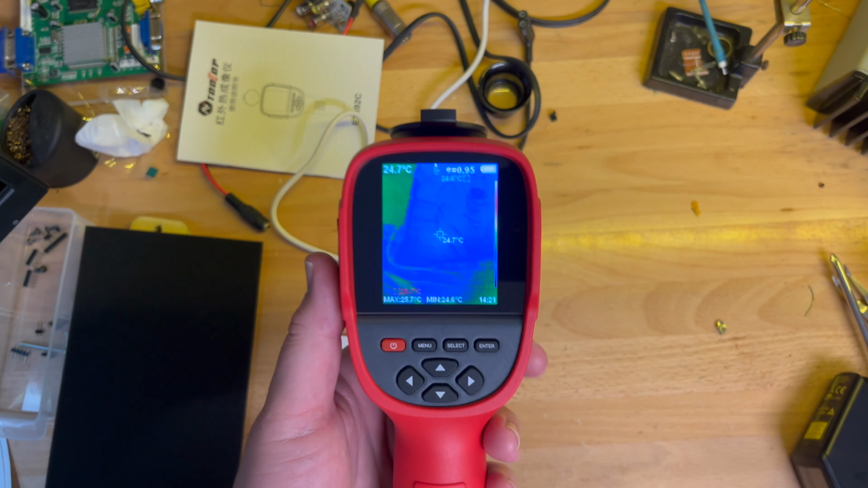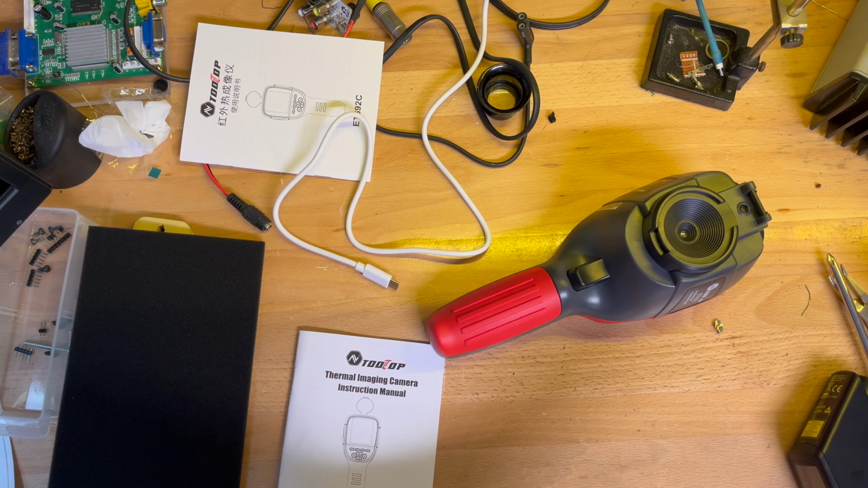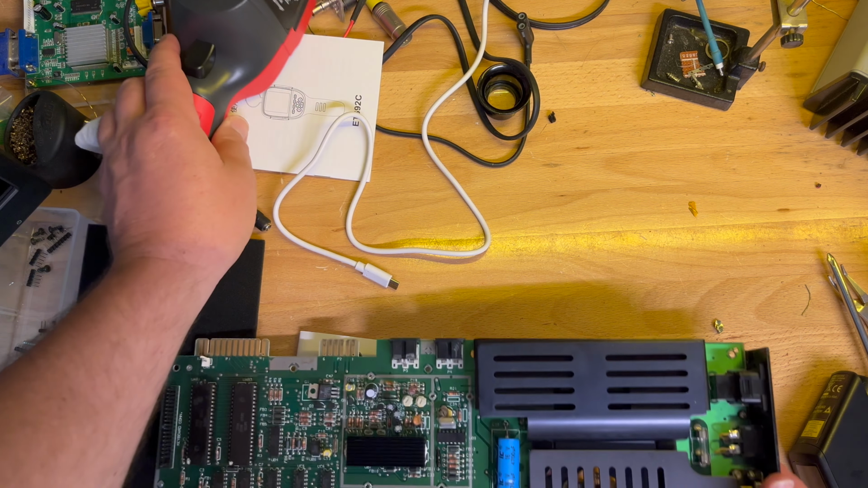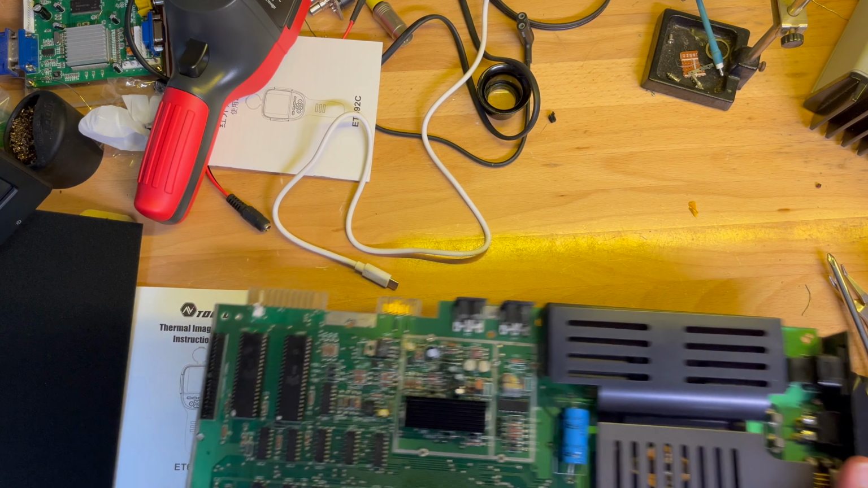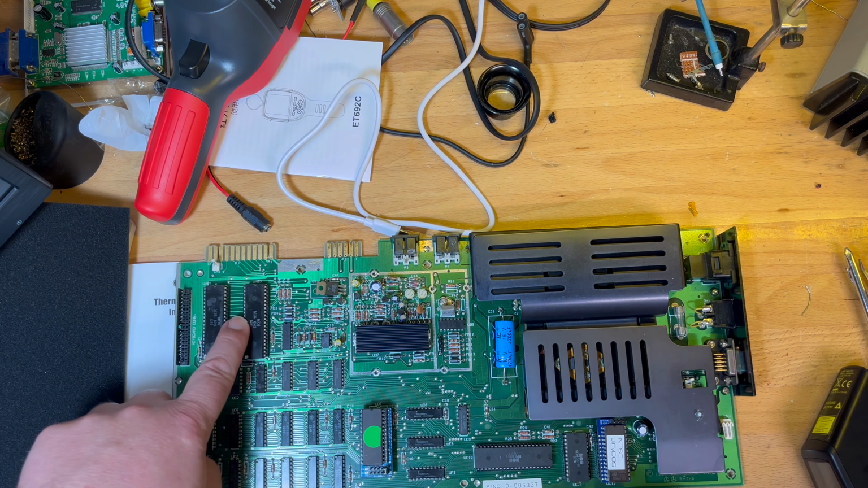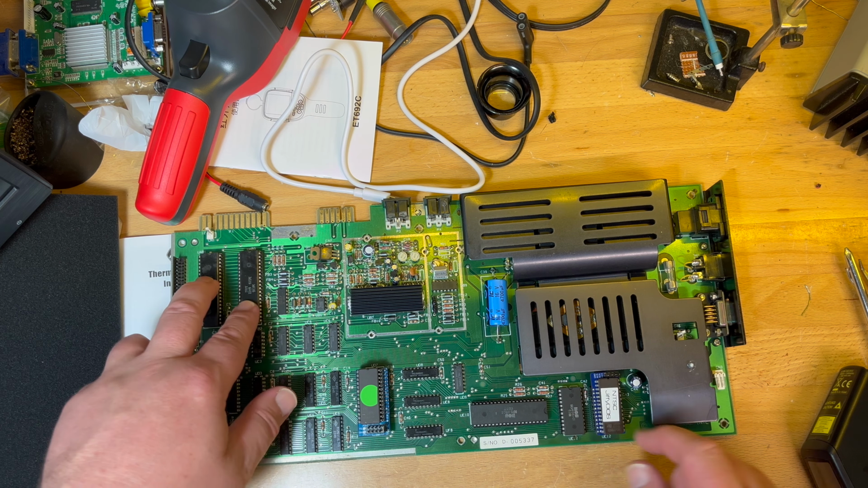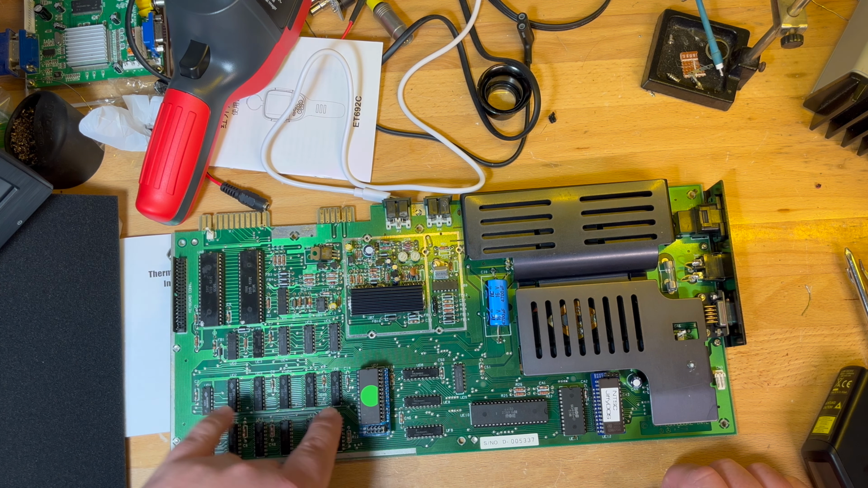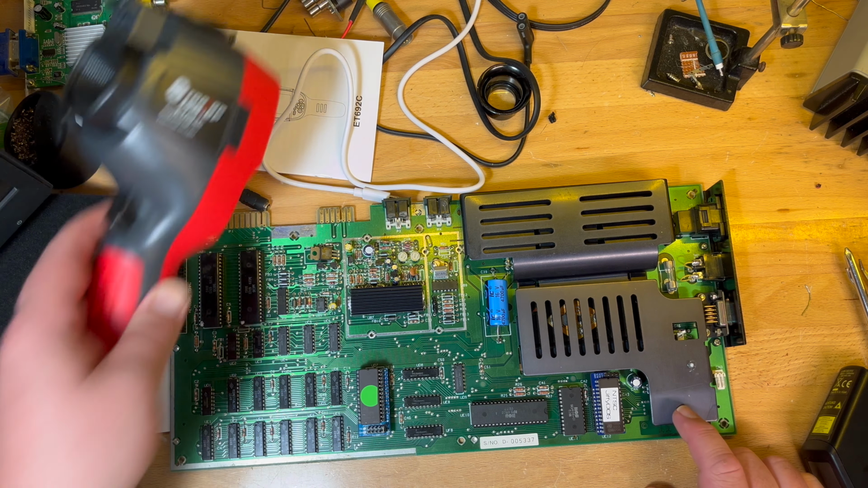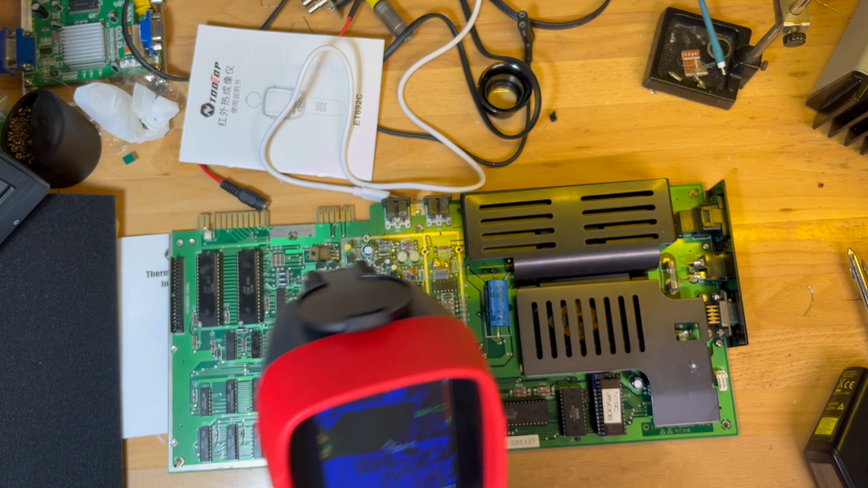Okay, alright. I'll plug in my VIC-20 board. So I'm going to do a video on the VIC-20 today. Got the CMOS, got the 65C22s and the 65C02. So I was going to replace those two today and then talk about what further work I want to do with the SRAM. So I'll plug this in, let it run for an hour, and then we'll have a look. Let's have a look now.